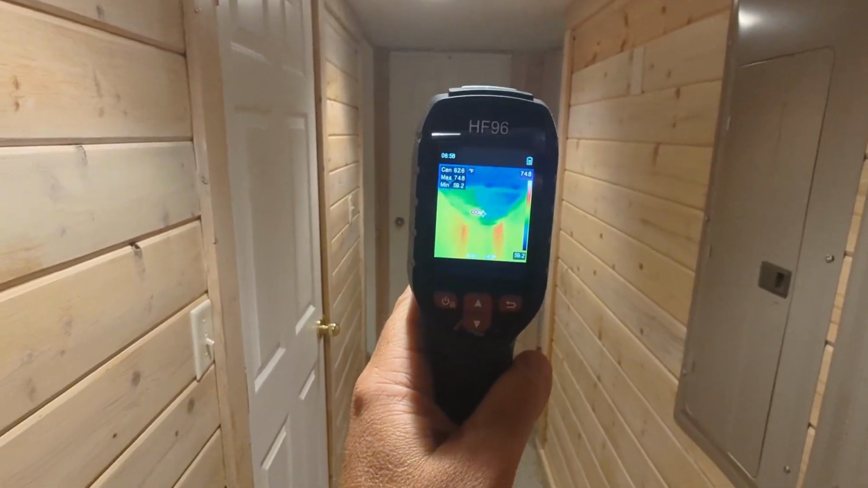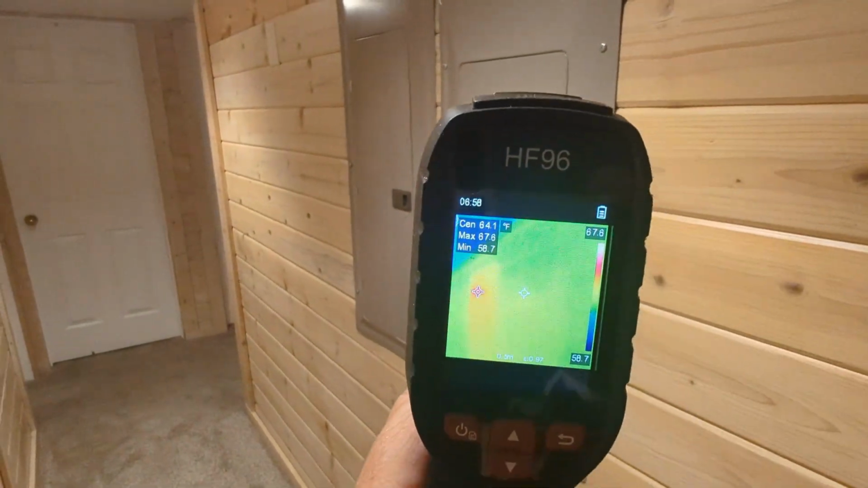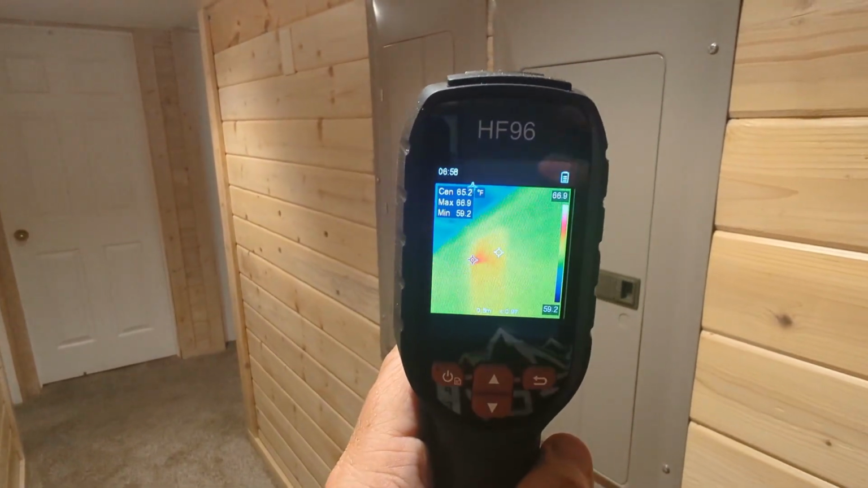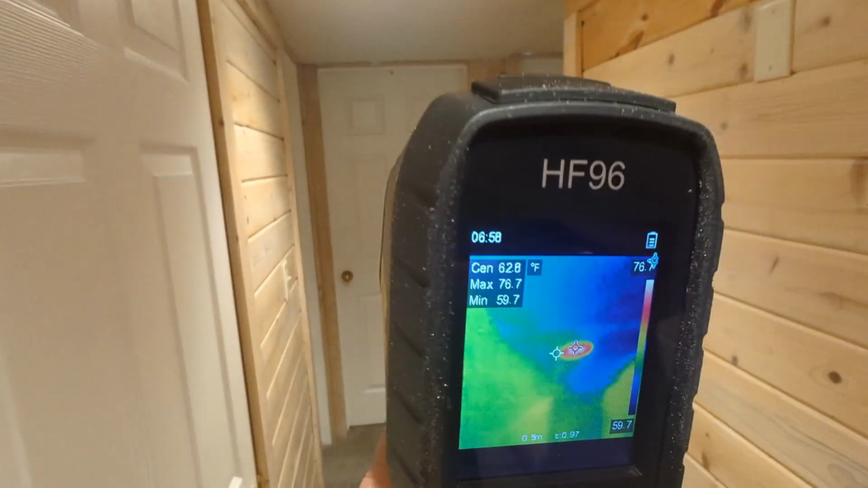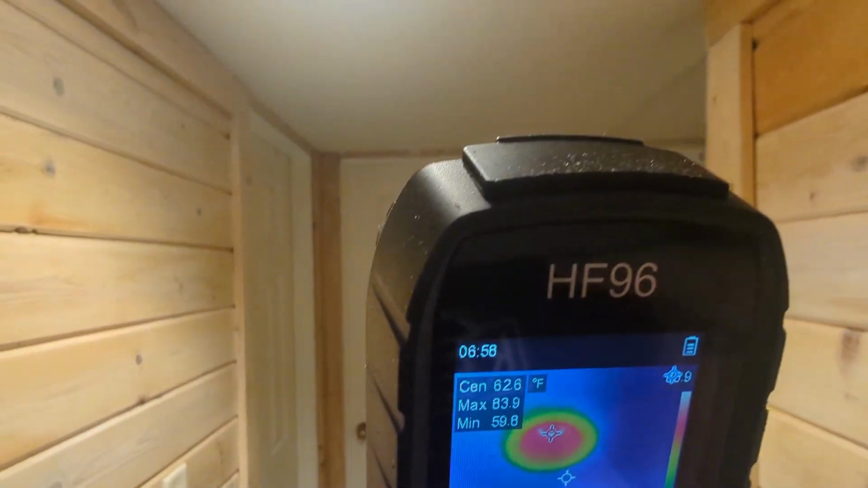So again, we're in the basement of our home. You can see right here, I'm pointing at the electrical box on the wall. You can see there's heat coming out of there because all the electricity is coming in, especially at the top right there. You can also see where the air conditioner is, right? The lights, right? Obviously you can see there.